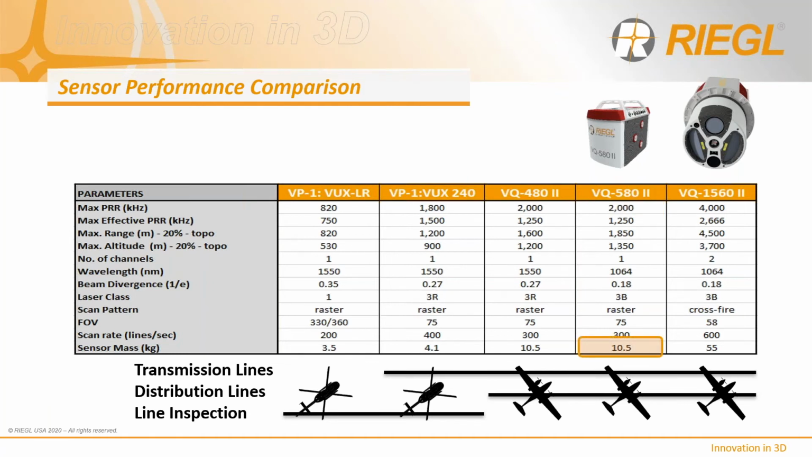Based on the smaller size and lesser laser energy, these sensors are used most often for distribution areas of smaller size. The only difference between the 480 and the 580 is that the 480 uses a 1550 nanometer wavelength versus the 1064 nanometer wavelength of the 580, allowing you to fly at much lower altitudes if necessary from an IP safety perspective.